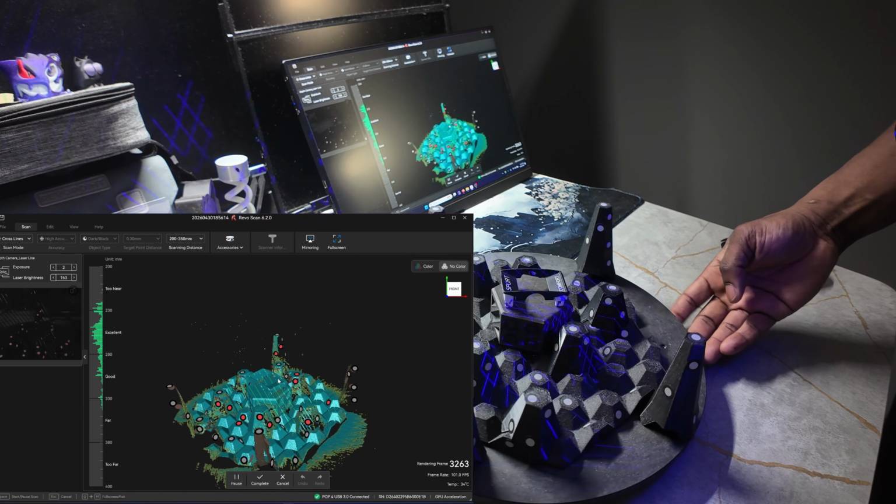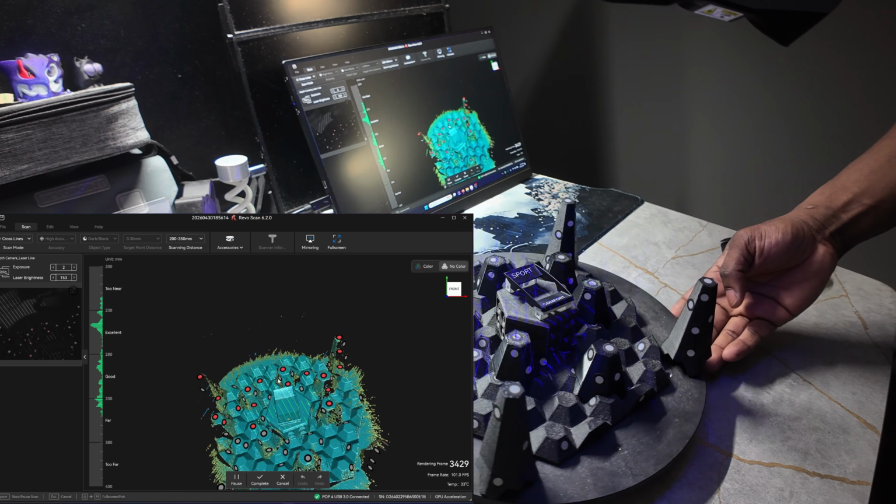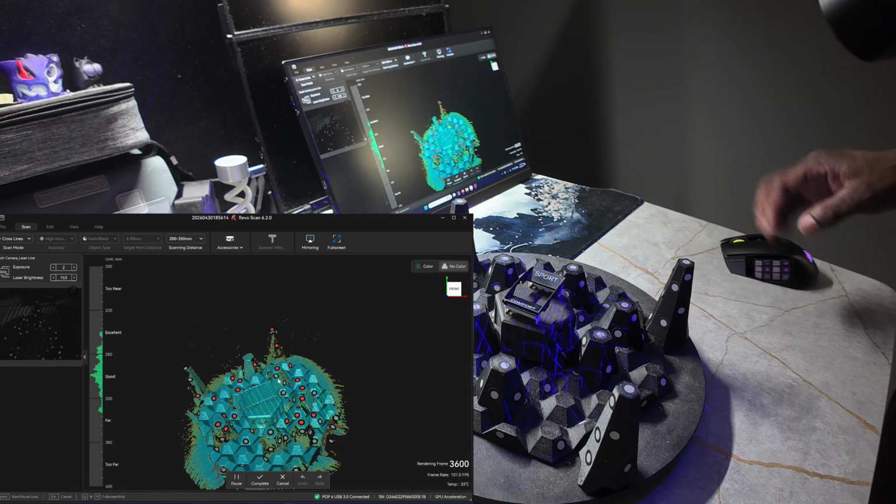So this right here is actually good enough for this scan, for what I need. So I'll just go ahead and stop the scan, and I can flip it and get another scan.